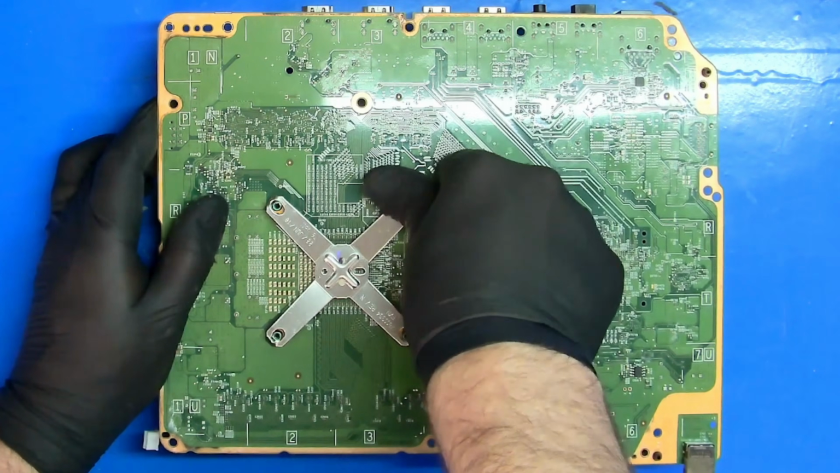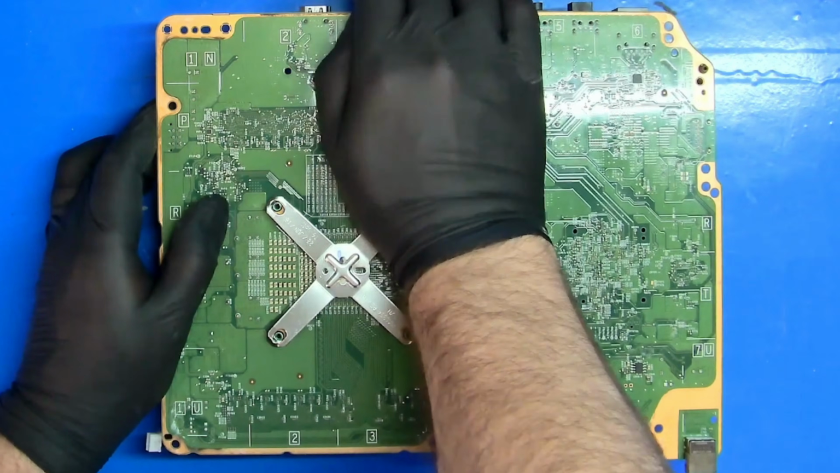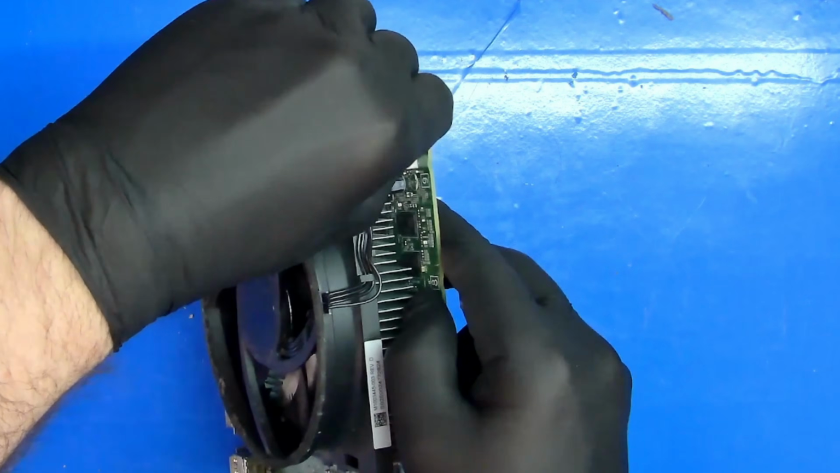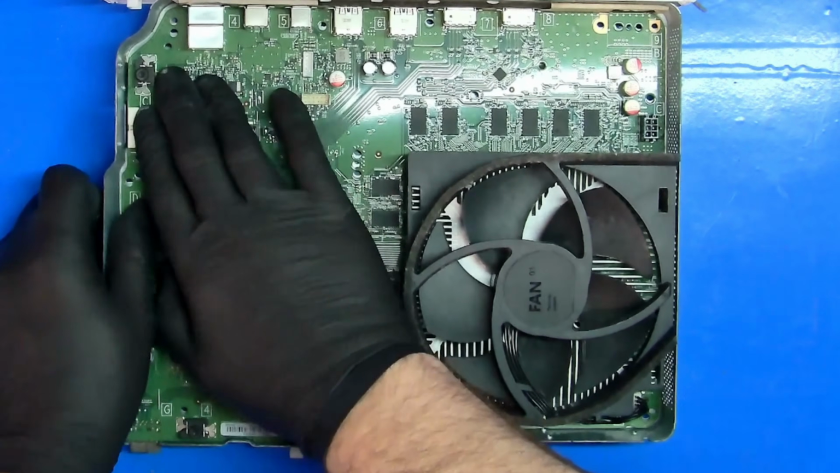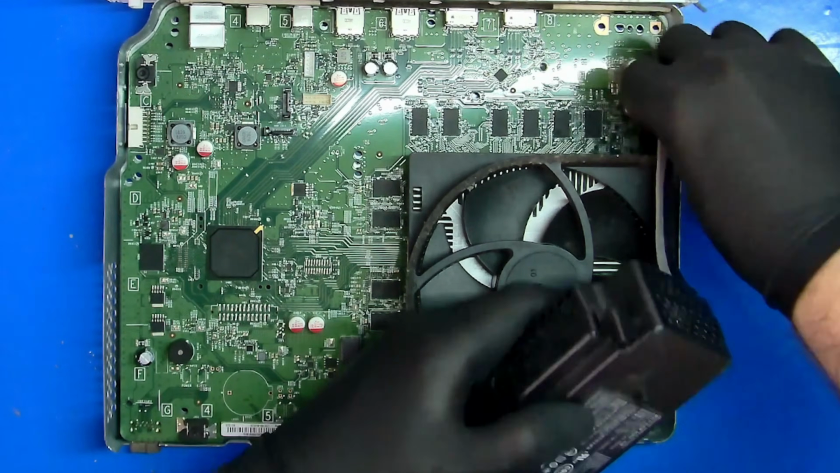These clamps can be a bit of a pain to get off, and they usually need a fair bit of pressure to clip back on. You want to make sure they're fitted correctly though, as they provide the mounting pressure needed for good contact between the heatsink and the APU.